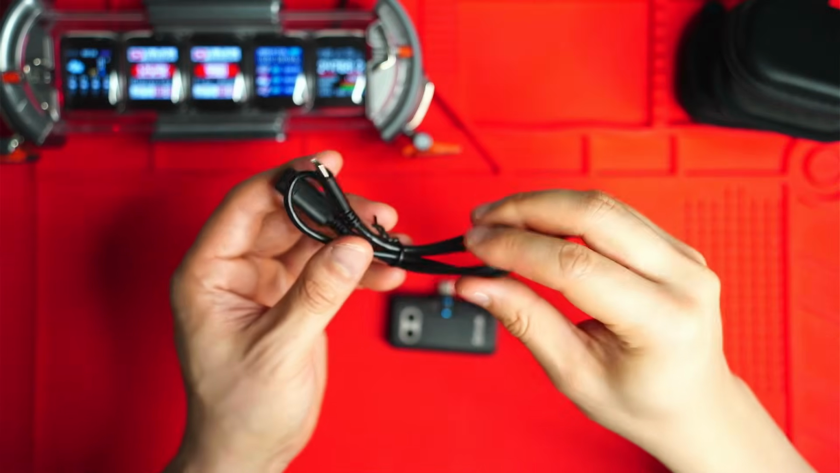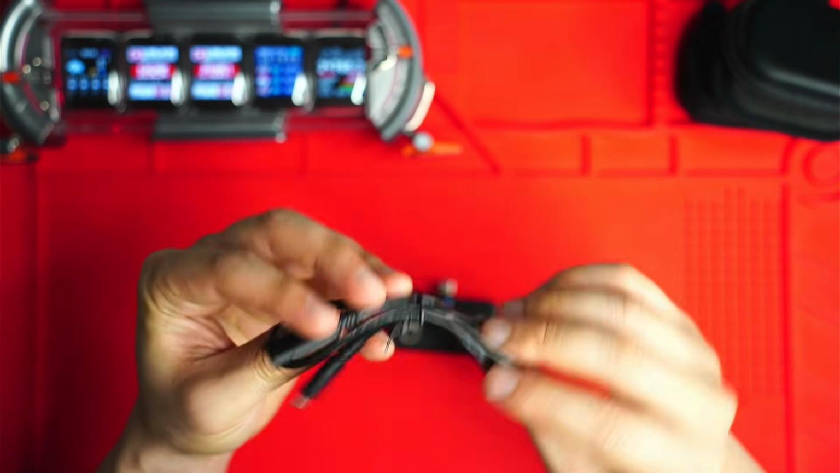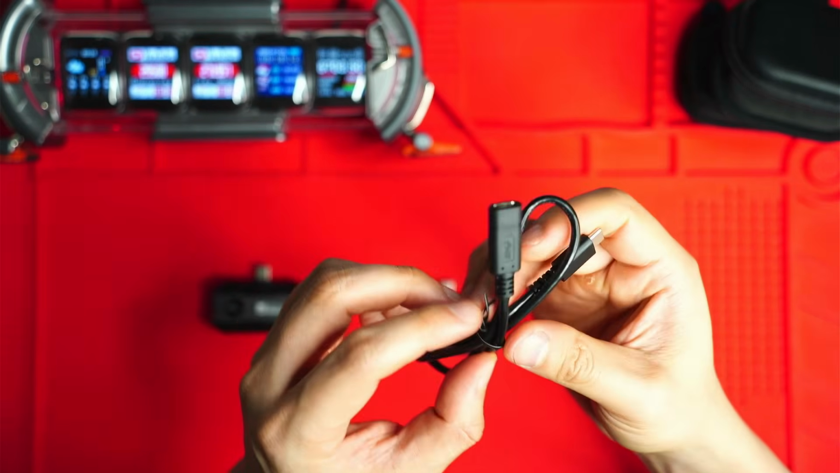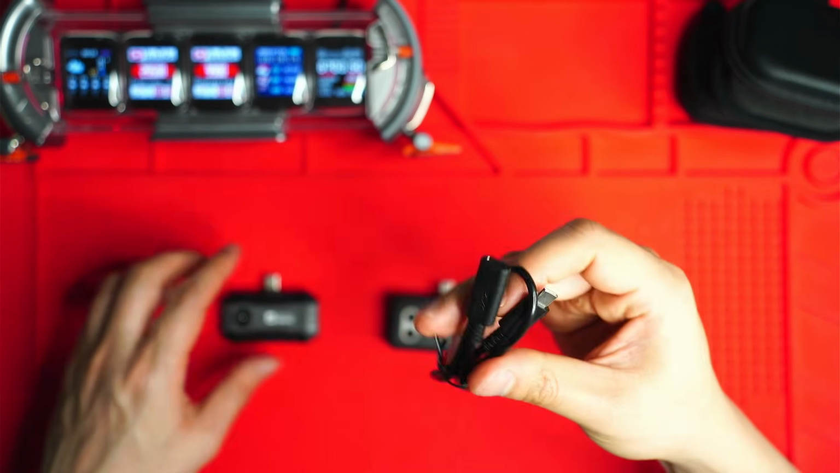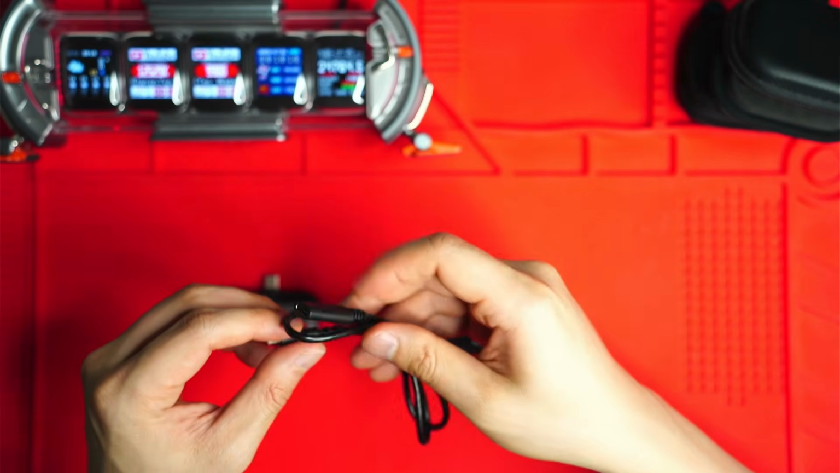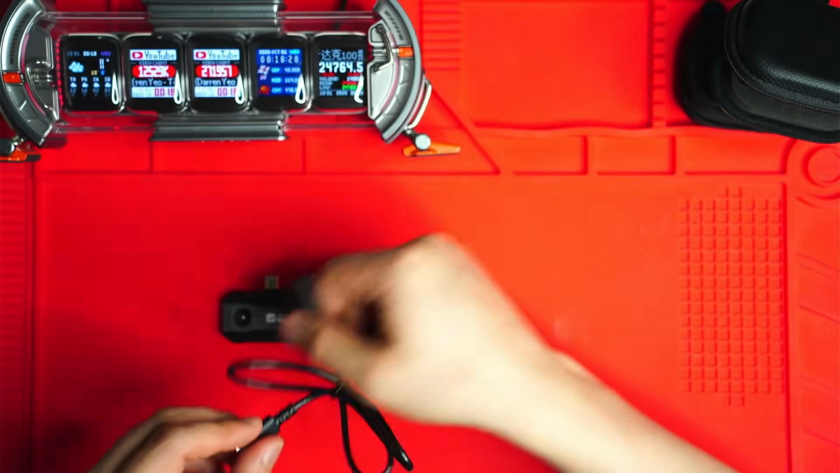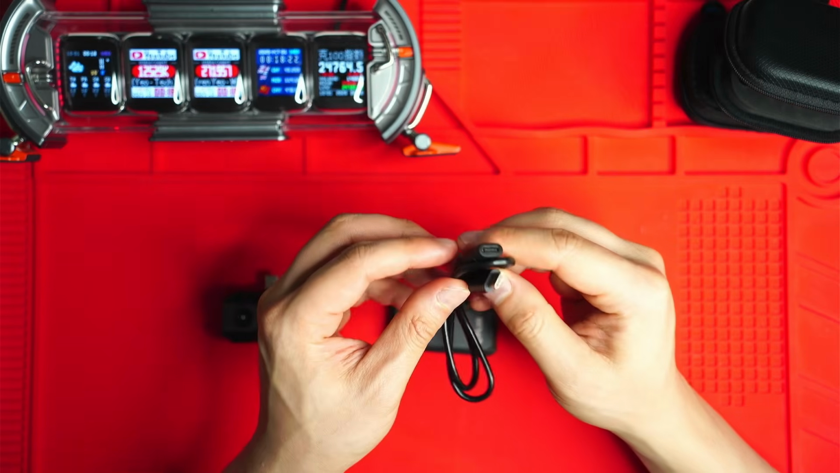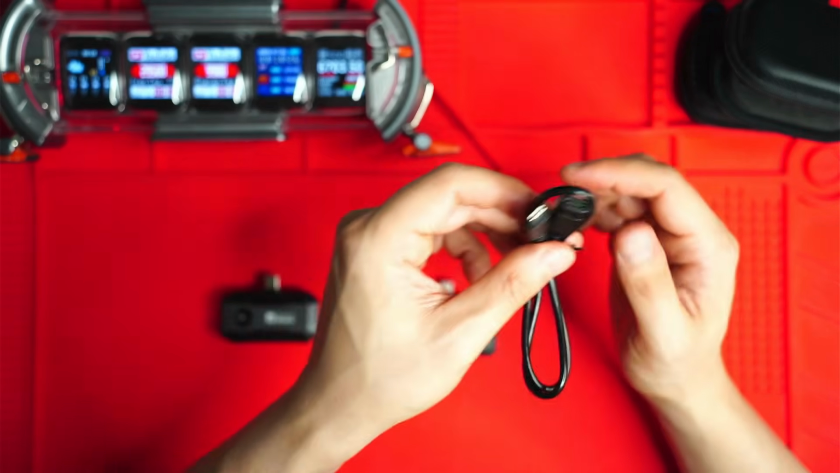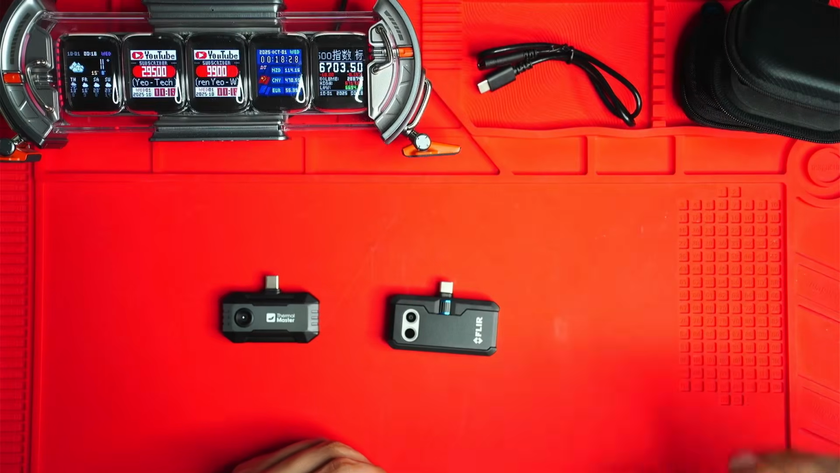You do also get with both of these a cable. That's a 50 centimeter cable that you get with the ThermalMaster P1. I guess the idea is that you connect it to your phone, and if you need to bring the camera into somewhere, like a smaller confined space, you don't have to take your whole phone in there, which is a good thing.